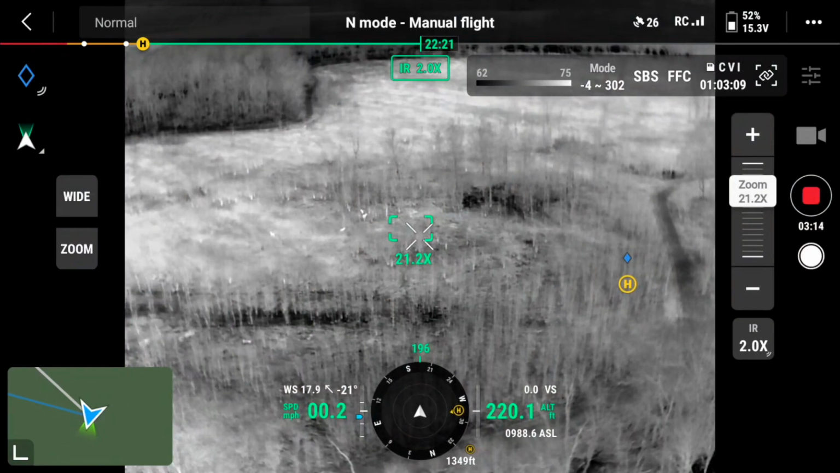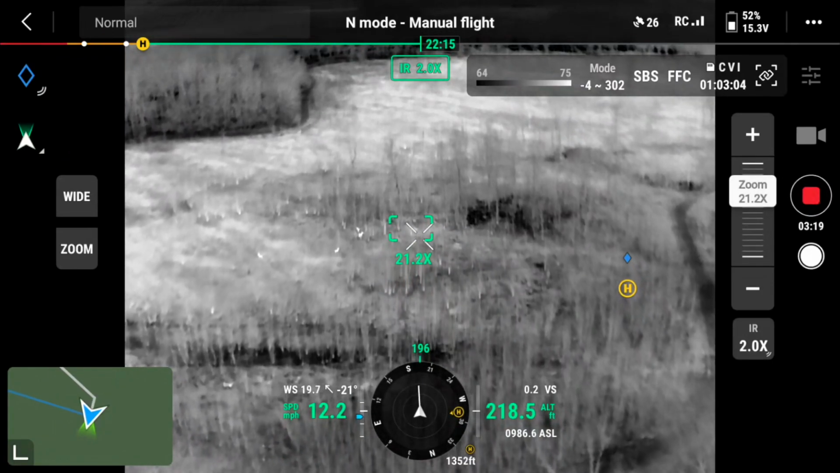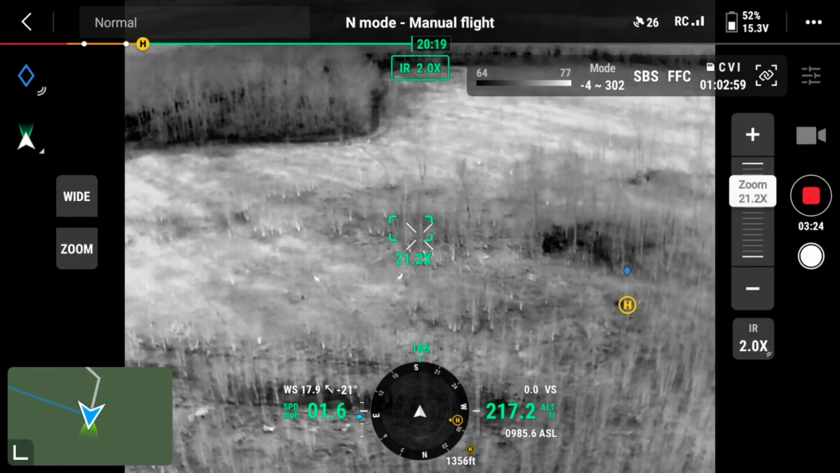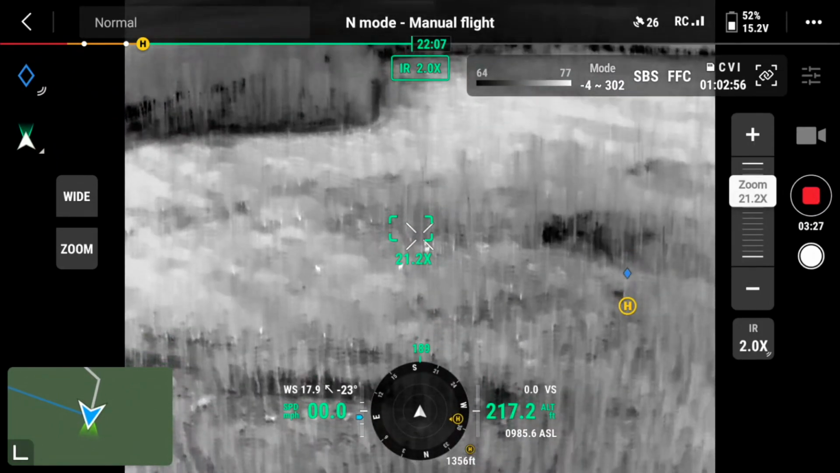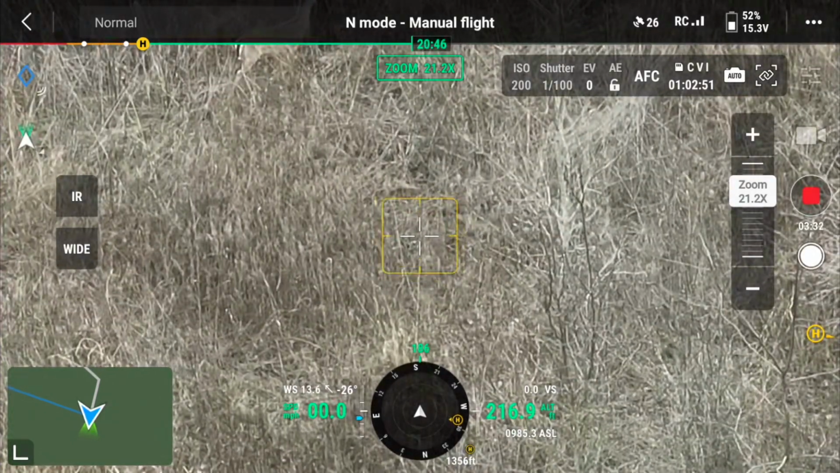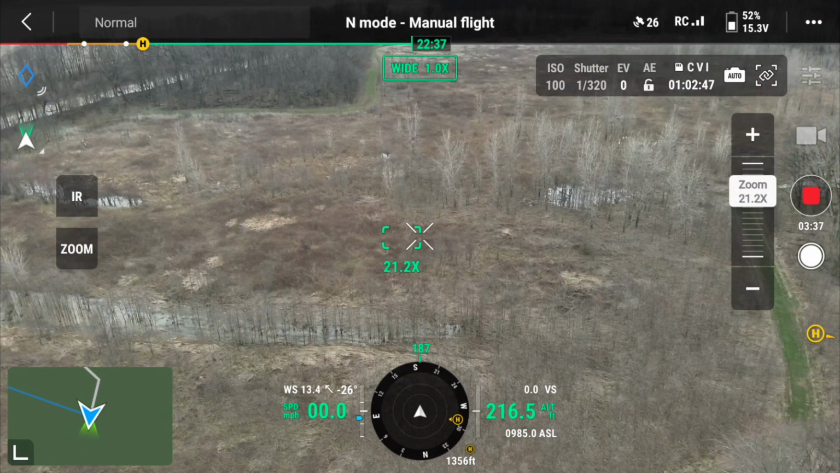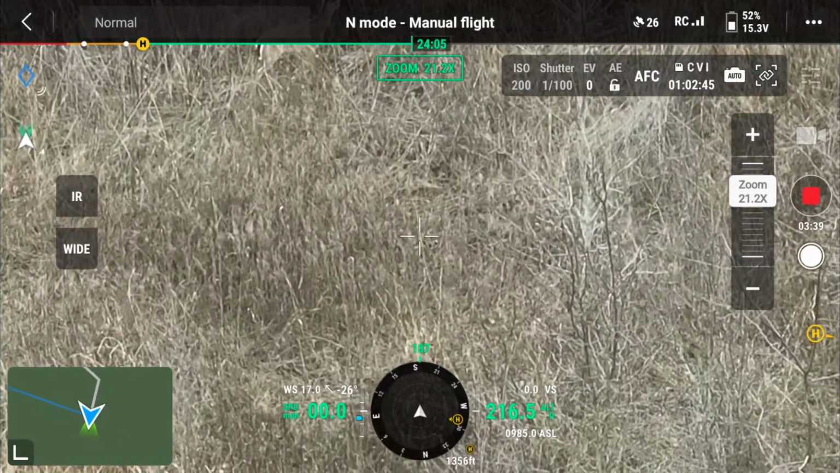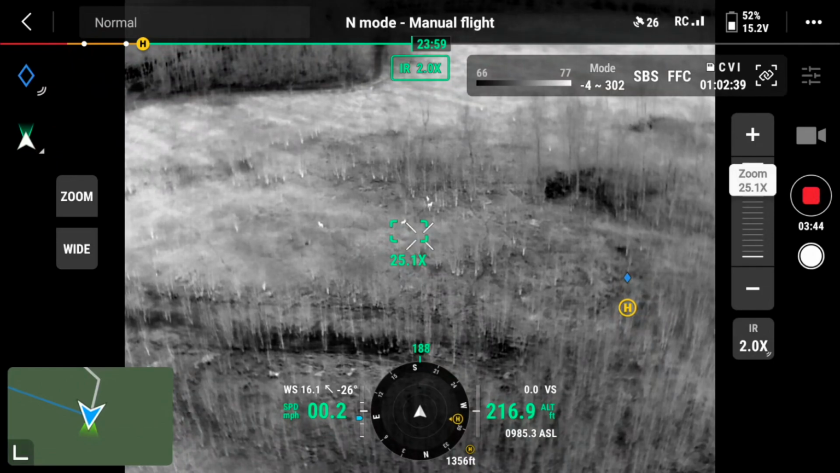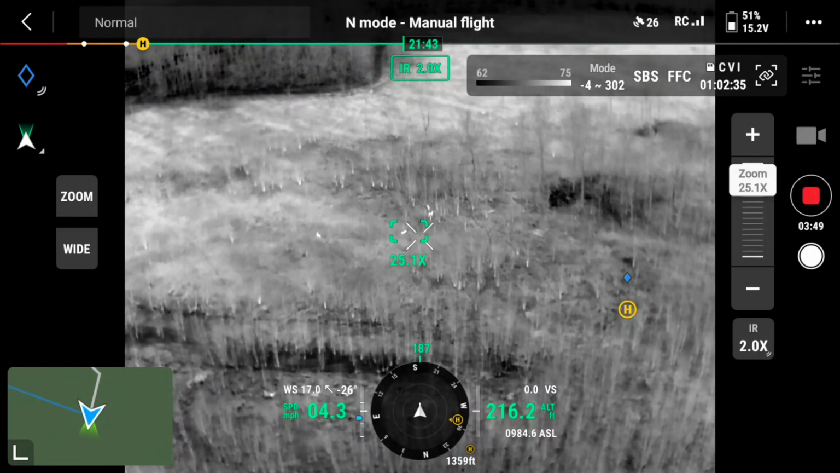So here I see a bunch of objects, white hot, moving, look like what I know to be deer. And so I move a little closer, and I kind of prove the point that they're deer. Here I'm at 217 feet above the ground. There are some deer out here. I'm trying to kind of get you some nice zoomed in photographs or footage. And this is a nice herd, 5, 6, 7 animals.